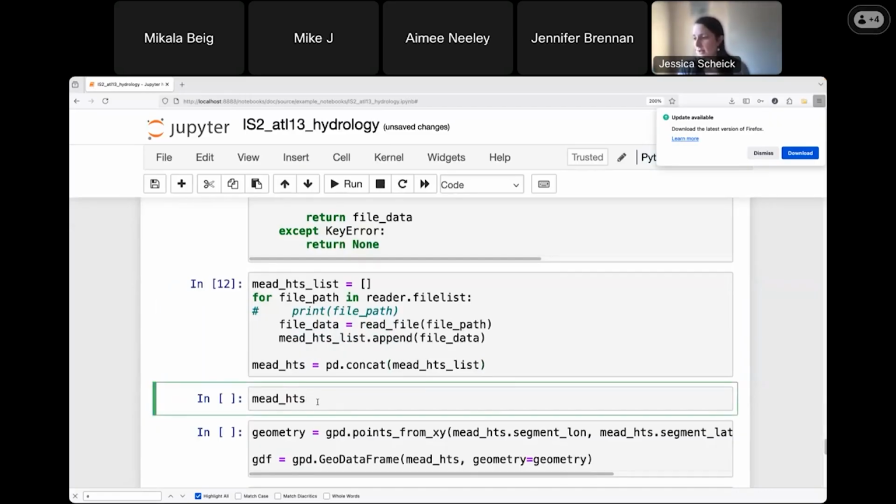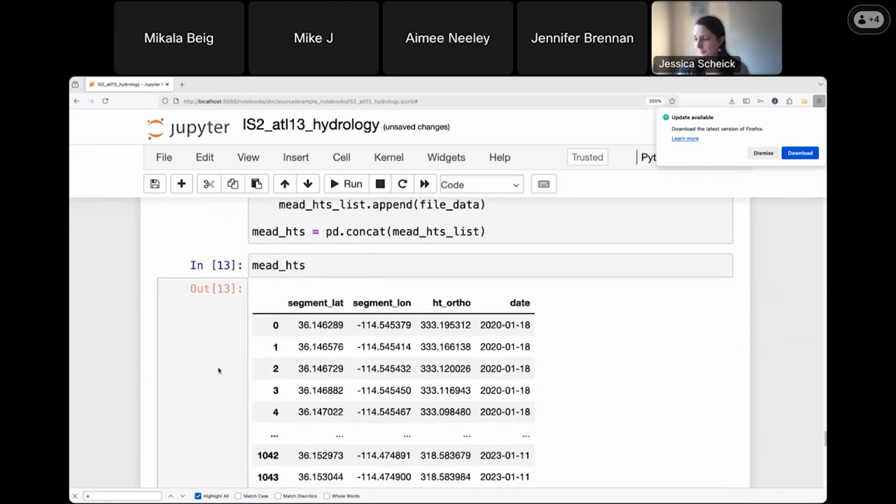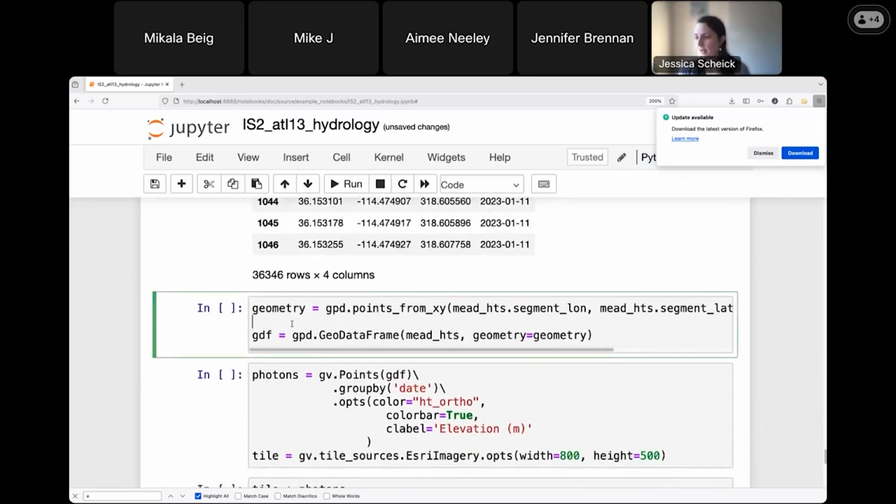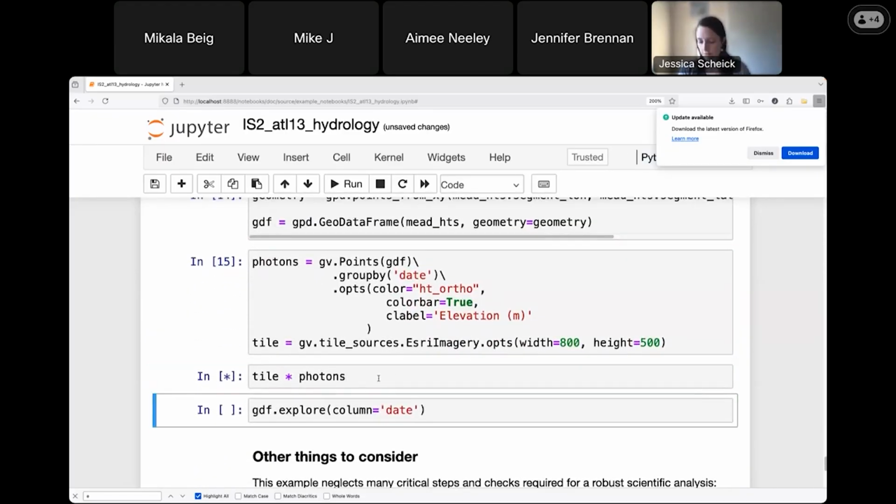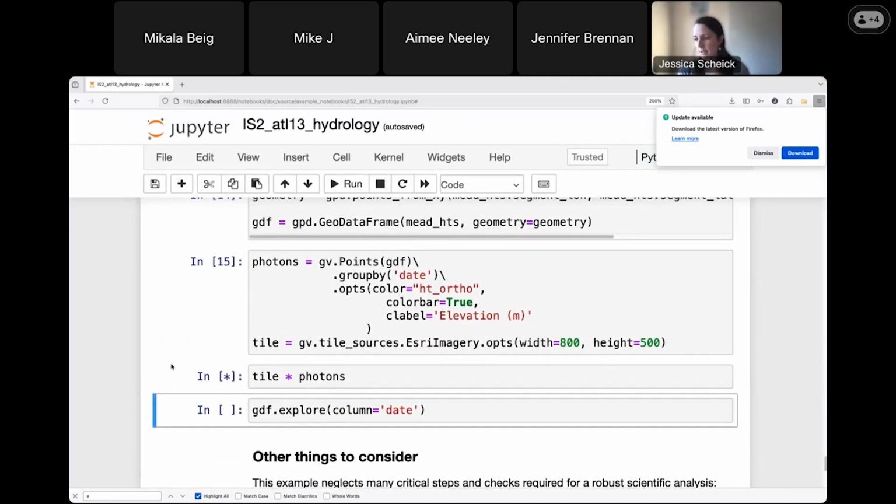And we have now loaded all of that data into a pandas data set. And so we can see for every single point, we have the segment latitude, longitude, the height, and I've also added a date field so that we can group our measurements by date. From there, we're going to make sure we add some geospatial information and then go ahead and plot. I'm using GeoViews to create these plots. They'll take a second because it's aggregating all of the data.